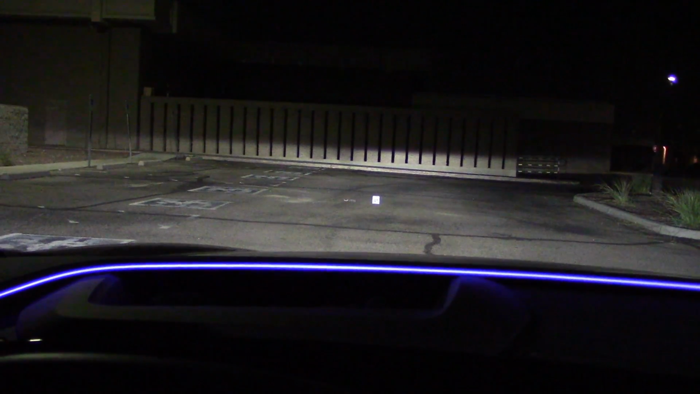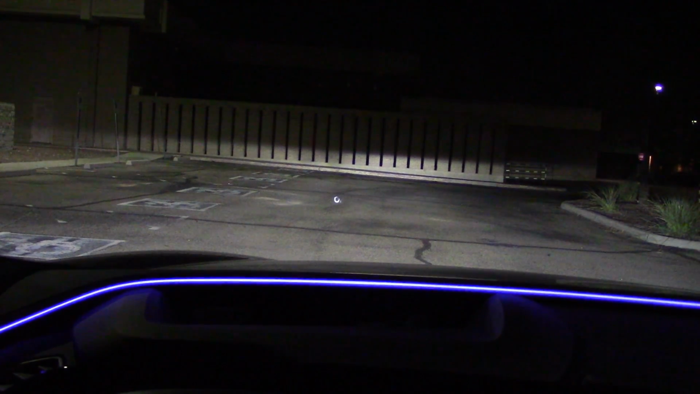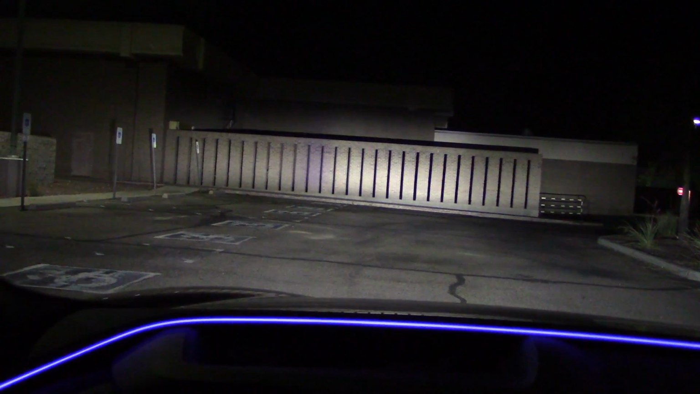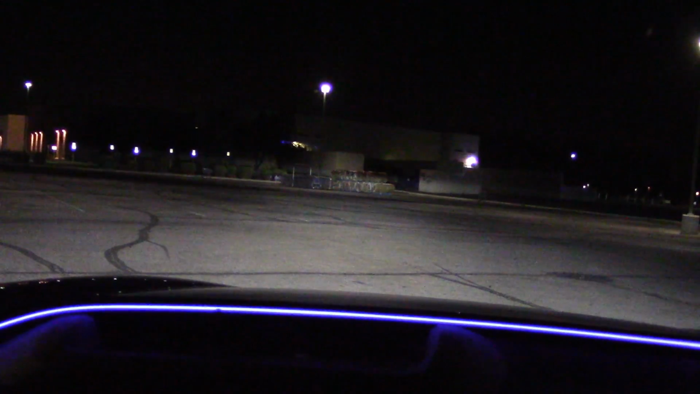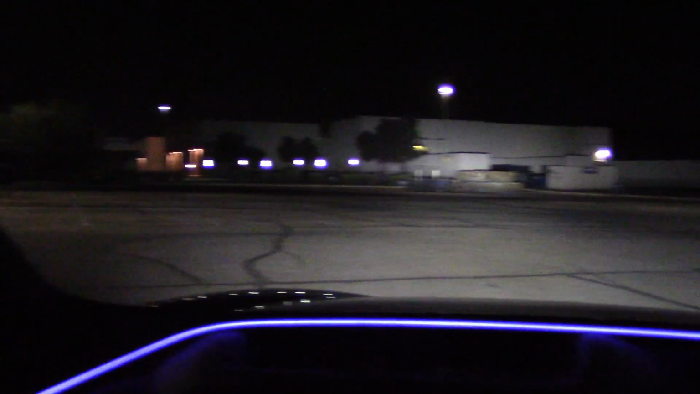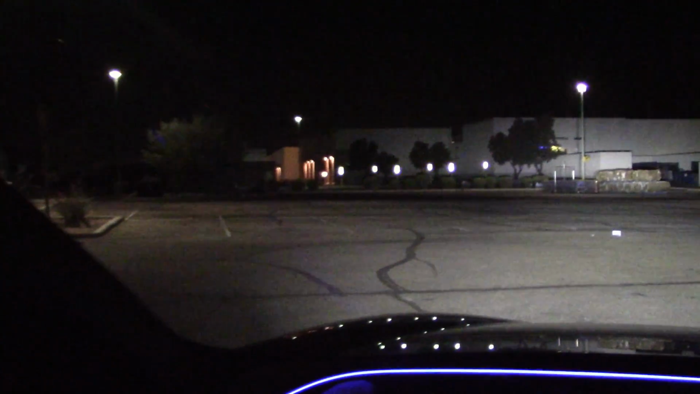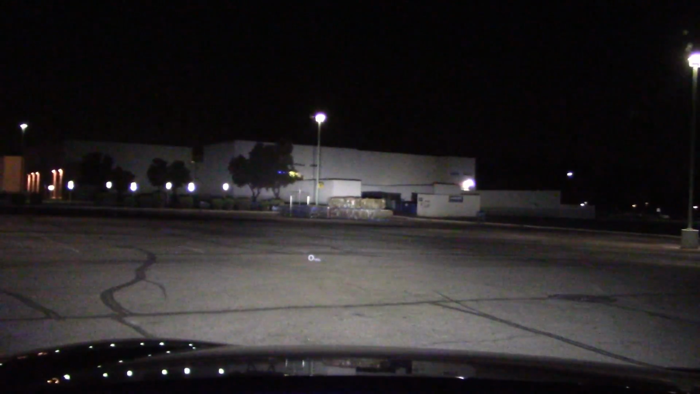Got a wall 30 yards away. You got the 50-50 split stuff going on again. I mean, it's bright on the bottom, dark on the top. Not good for entering dips. Got the low beam on here. High beam looks pretty strong. Got the low beams on out, see if we can light up the building with the brights. Whoa, got some power here. Lit up the whole building.